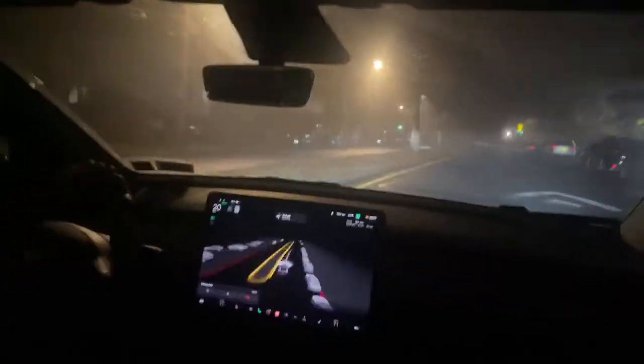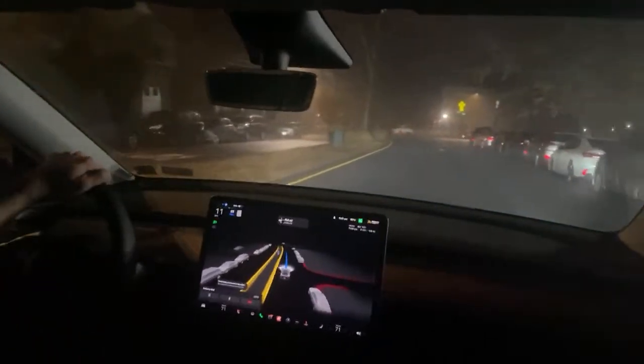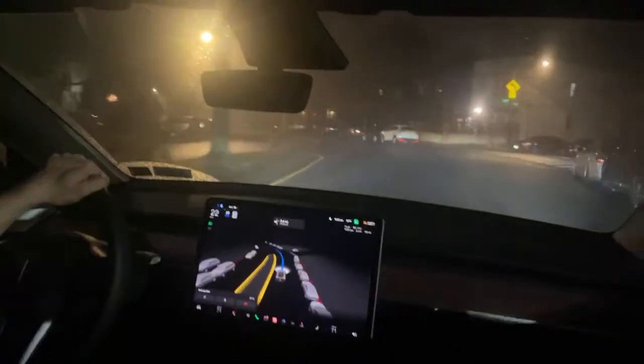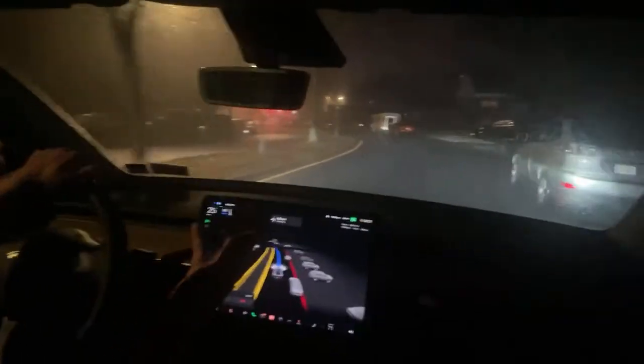It's definitely not cool. So I didn't want to deal with those speed bumps with the full self-driving. Usually it's pretty good, but I really just wanted to have less interventions at the moment. We got full self-driving back on. It saw the speed limit sign. It saw the speed limit's 25 miles an hour.